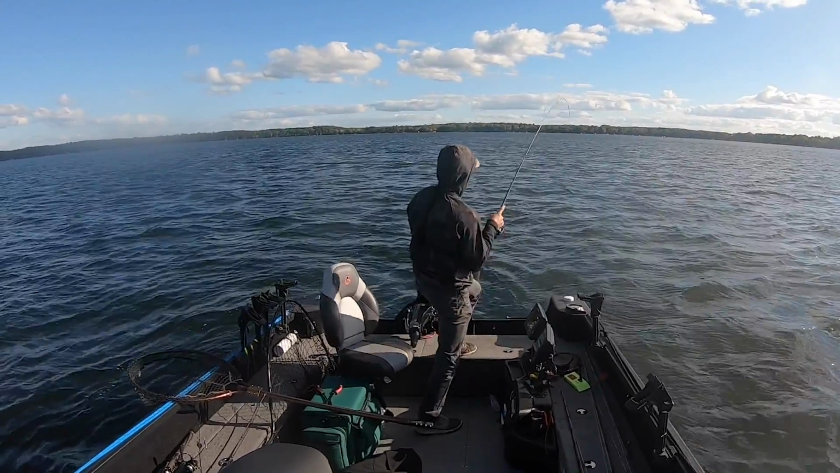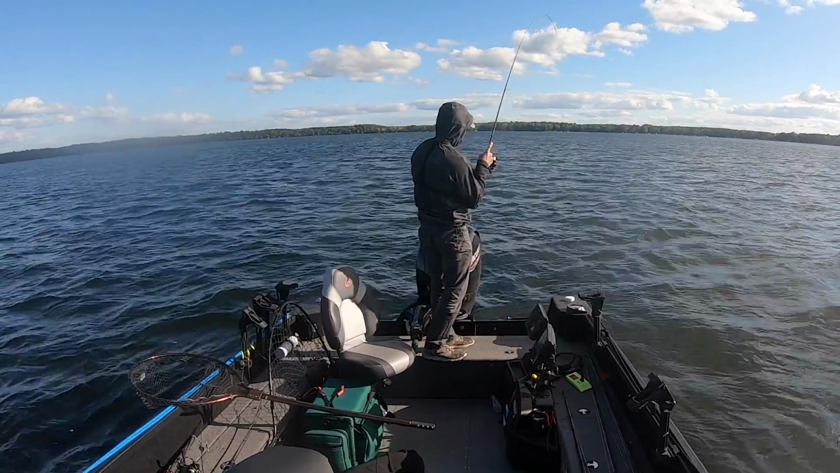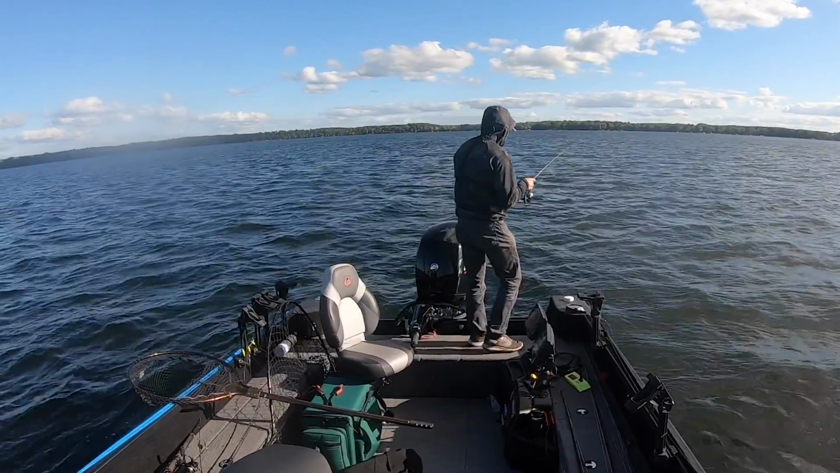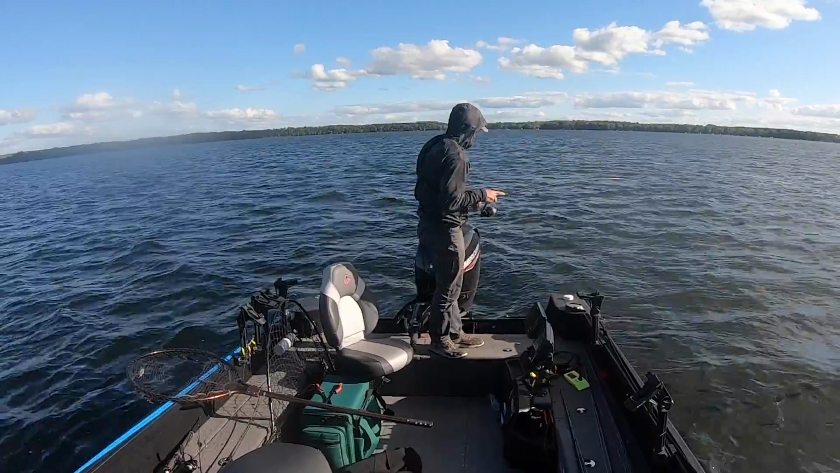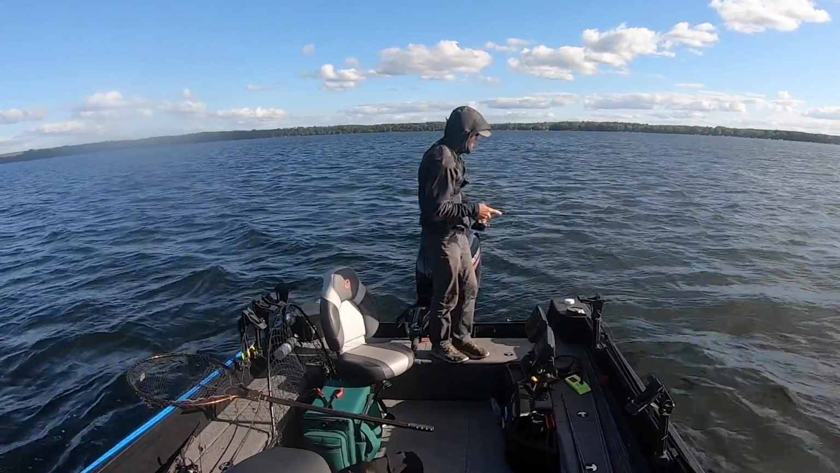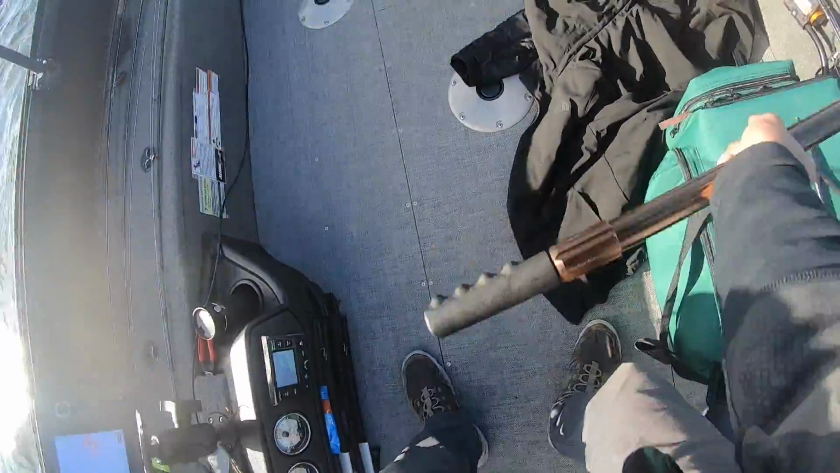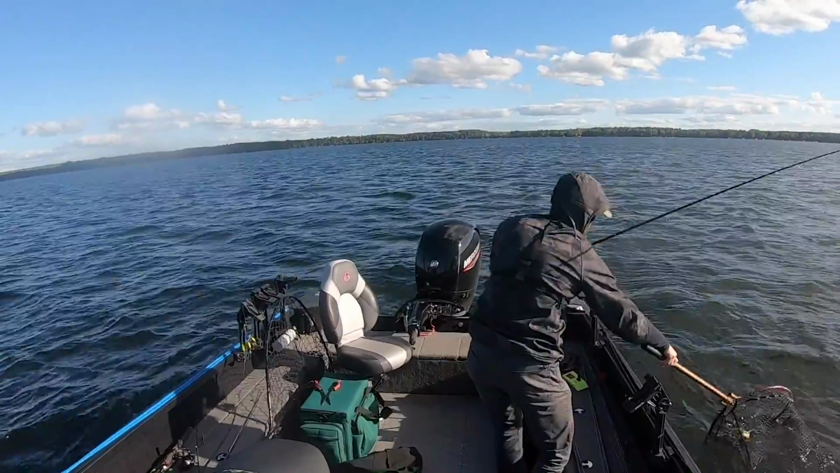Oh, there's one right there. That was bizarre the way that happened. That was weird. It was like I went to yank up my bait, and it was not going back down, meaning only one thing could be happening. That is a walleye on my line. Oh yeah. Another nice walleye here. Nothing crazy big, but there we go.